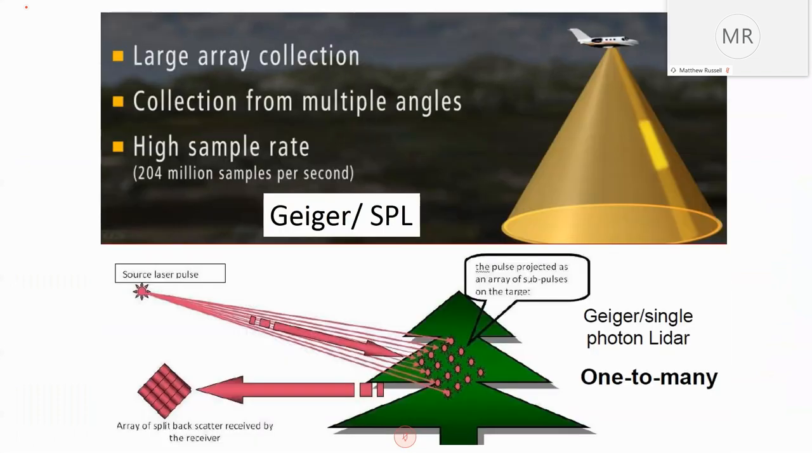However, we were looking at something new, called SPL, single photon LiDAR, in which the pulse of light is sent through an array into many small pulses, in a circular type of pattern, if you will.